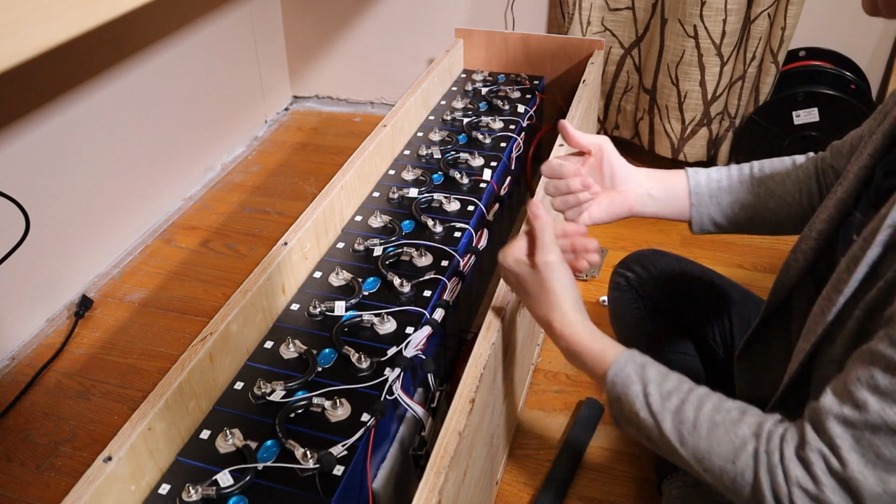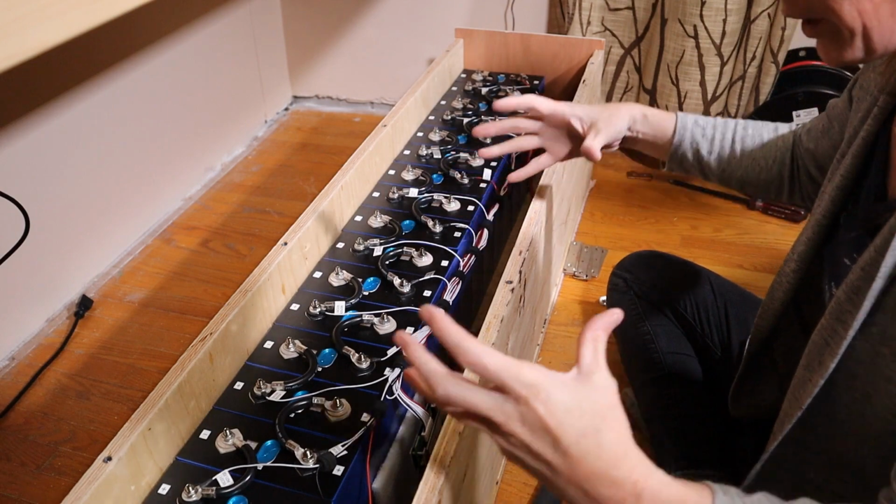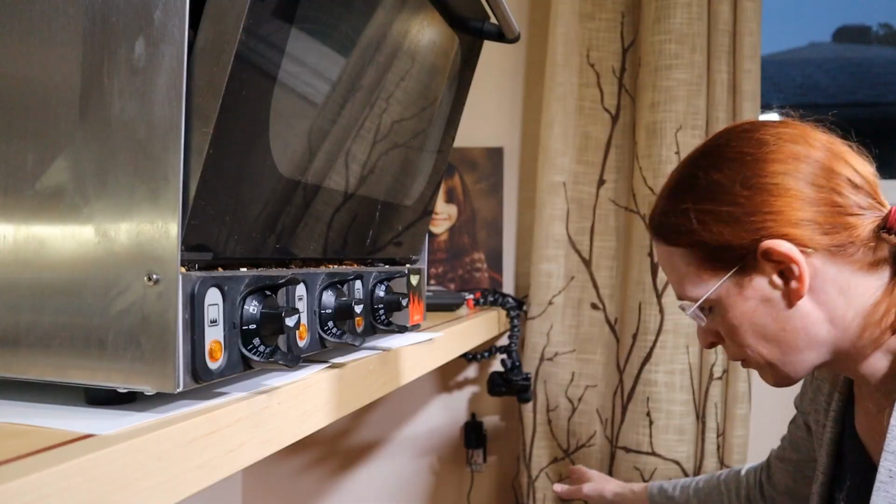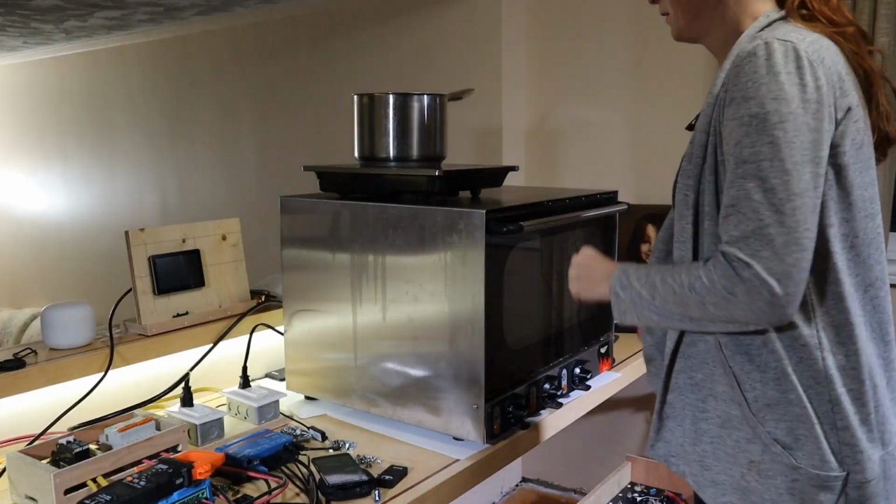Yeah, the springiness of these wires is pushing the batteries apart, but I'm not too concerned about that because the final box will fix them in place. Not compress them, fix them. Everything is torqued down to 6 Newton meters. Let's set up for another test.